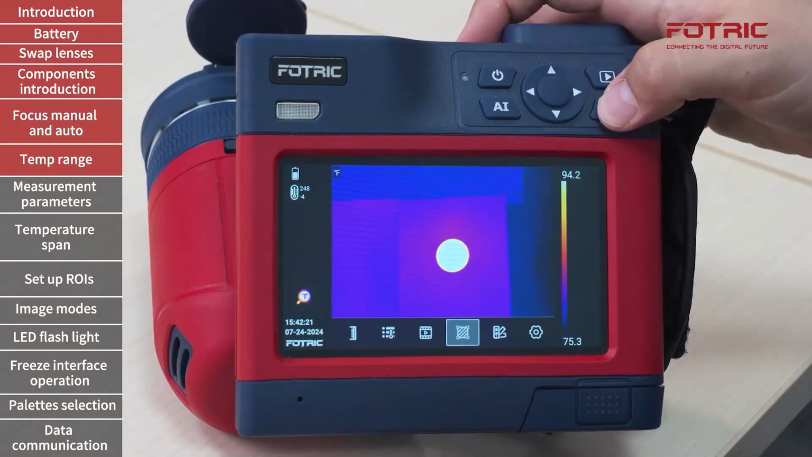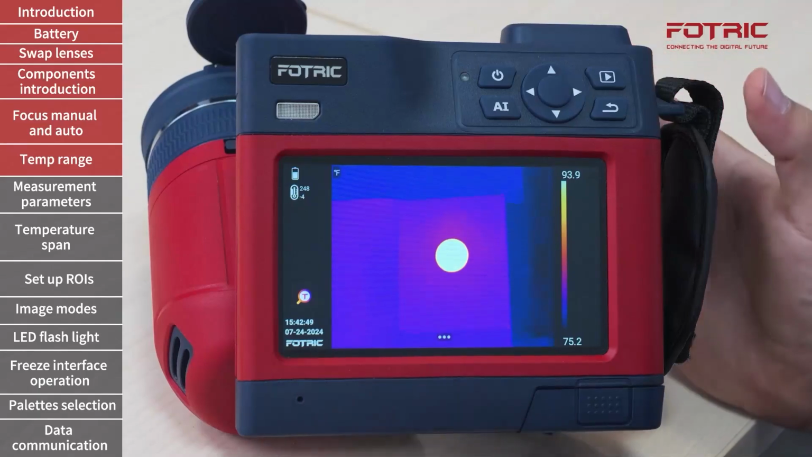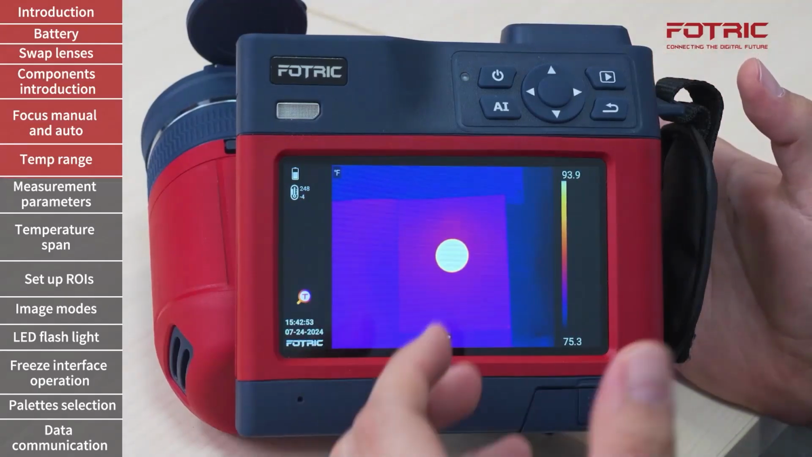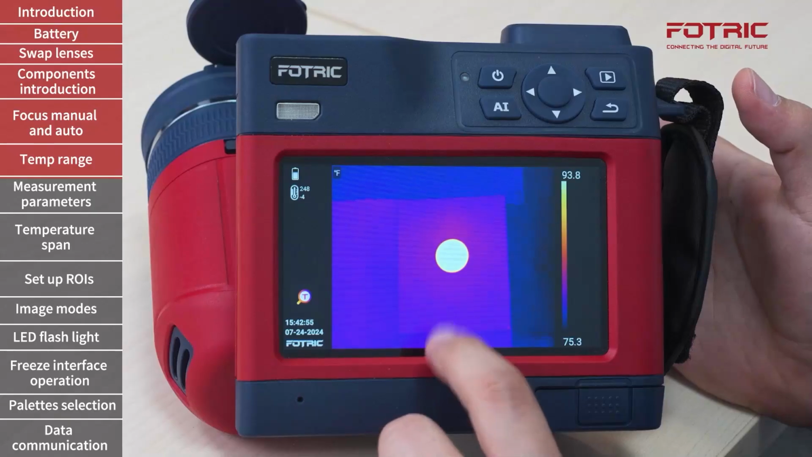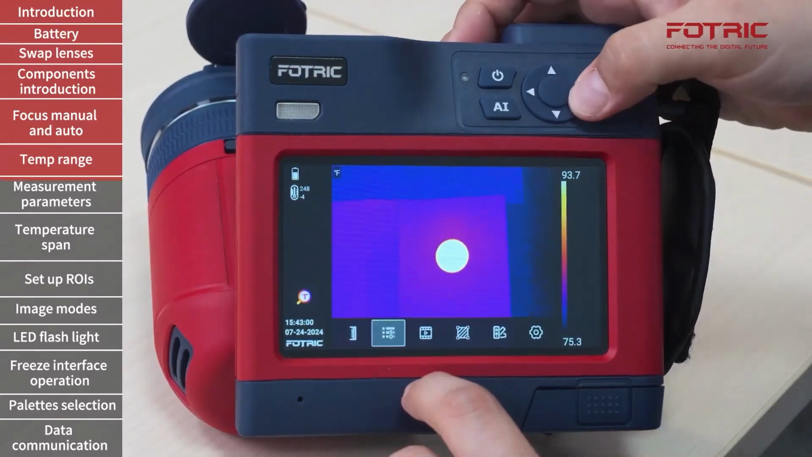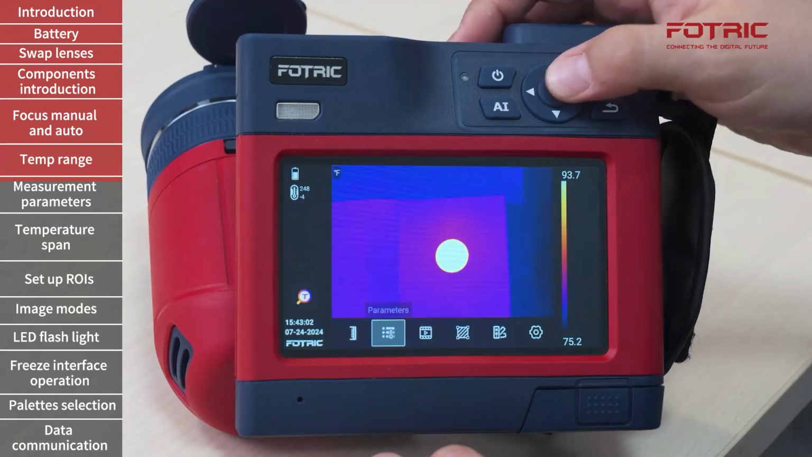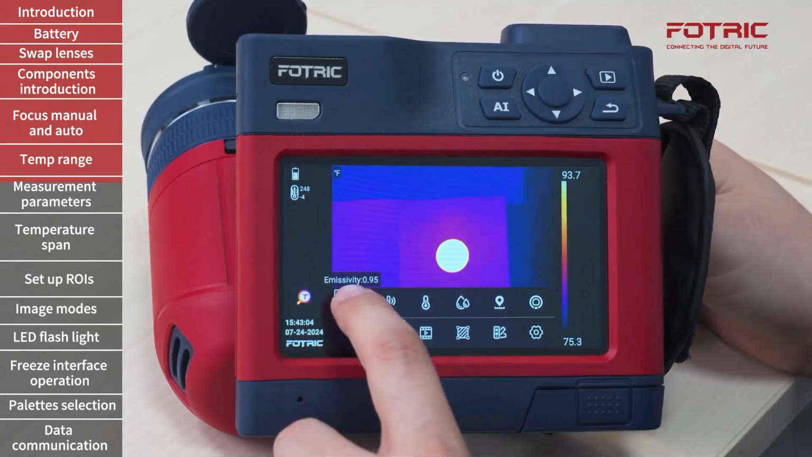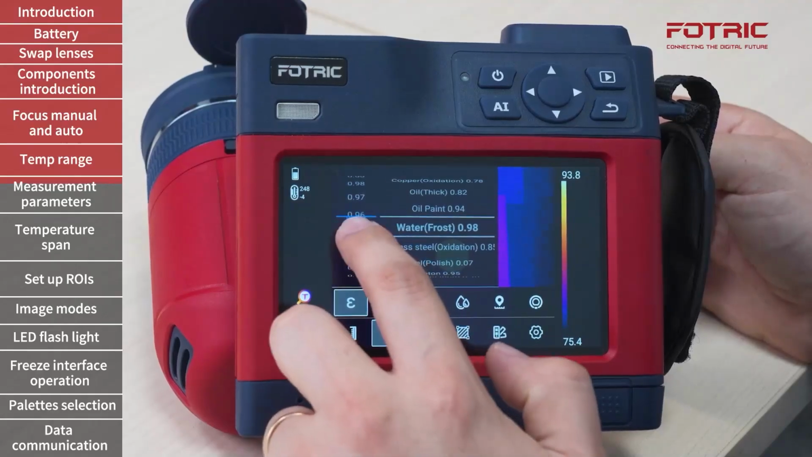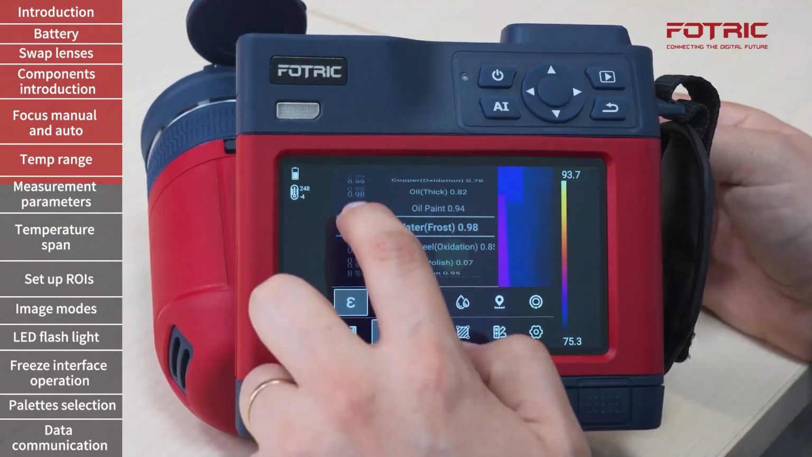I would like to show you now how to adjust the camera's parameters so that you can capture accurate measures with the camera. I will start by tapping on the main menu, move on to the second sub-menu, parameters, and I can adjust first the emissivity. I can scroll down to find the value that I need for a specific material.